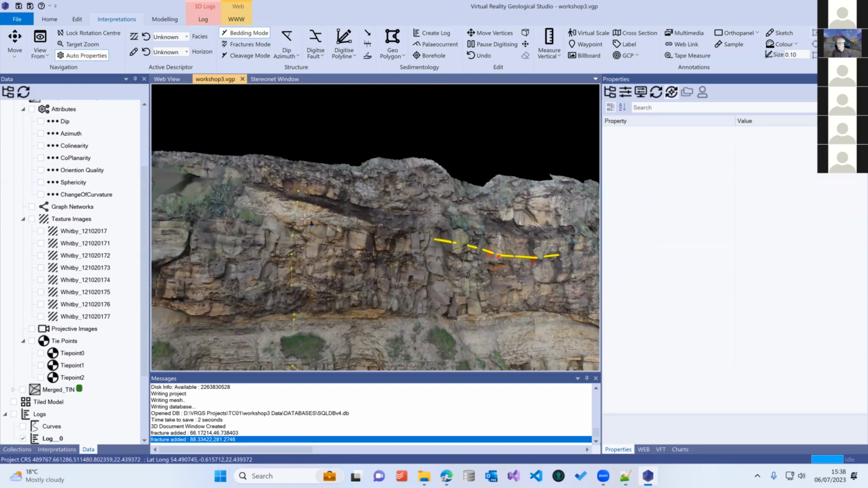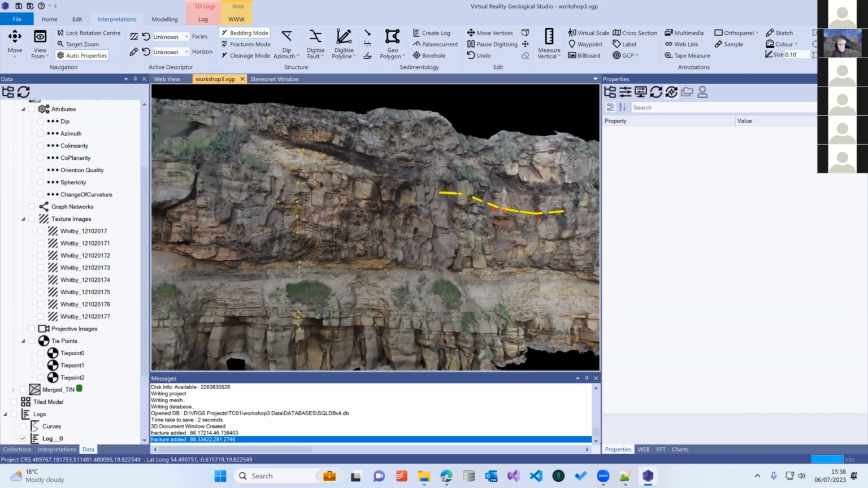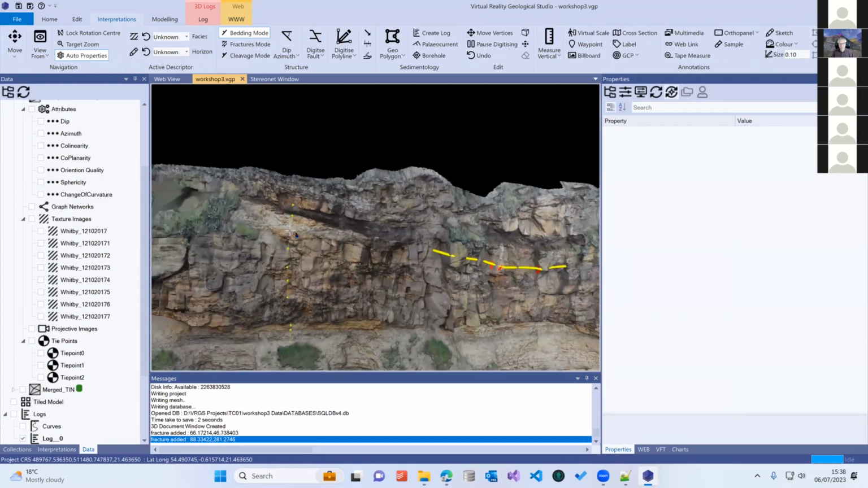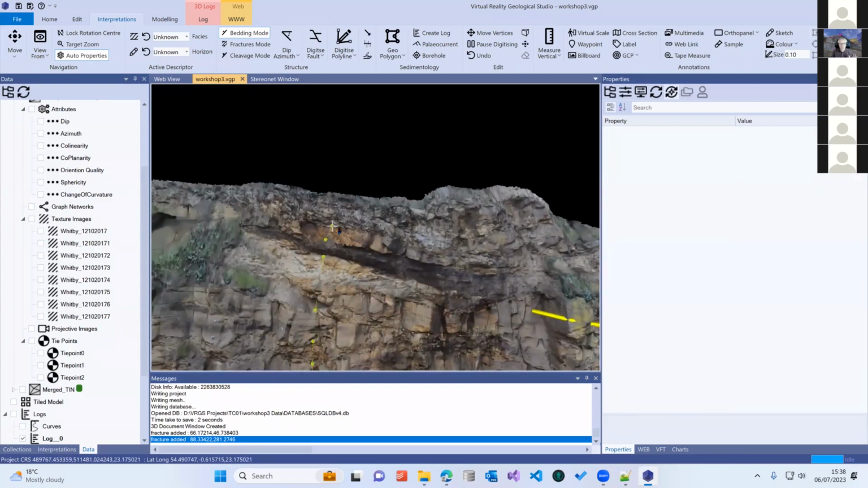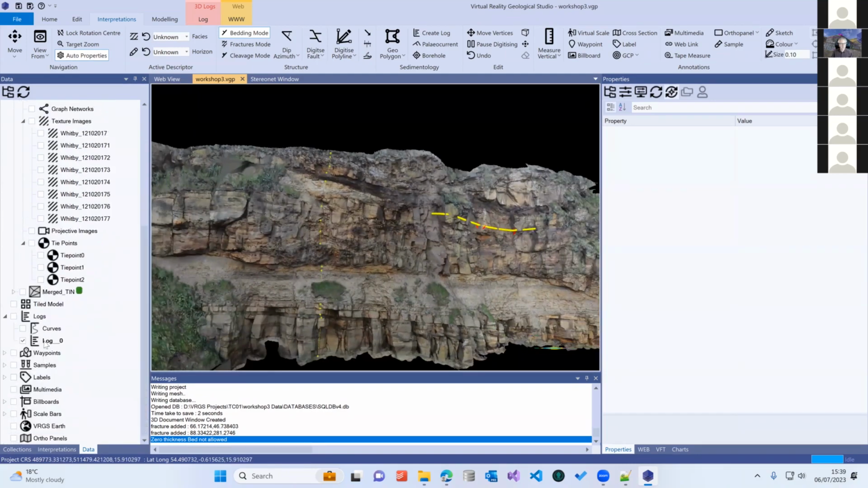Something I didn't mention when I was talking about the polyline interpretation is that if you're in the middle of digitizing and you need to move your model, just hold down the shift key and it pauses the digitizing mode, whichever mode you're in, and lets you go back to move. So here I'm in the middle of digitizing this log, but I'm holding down the shift key and I can move the model around. Release the shift key and we go back to digitizing, and double click to finish. So there's our sedimentary log put in place.